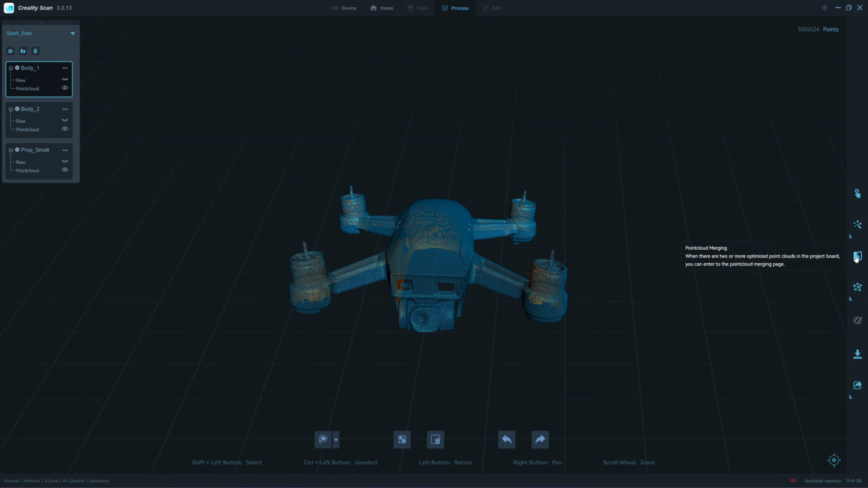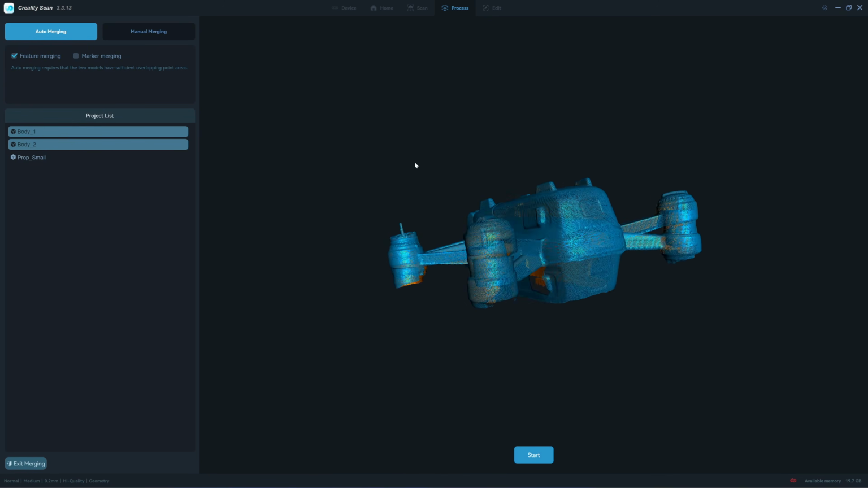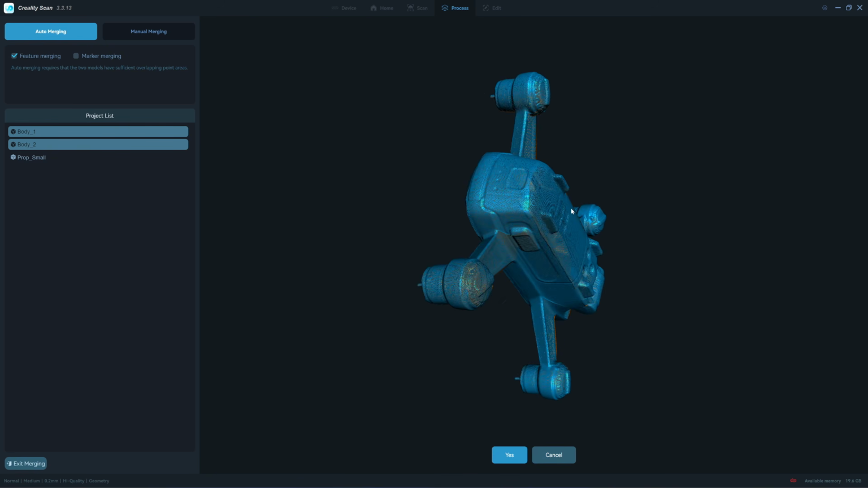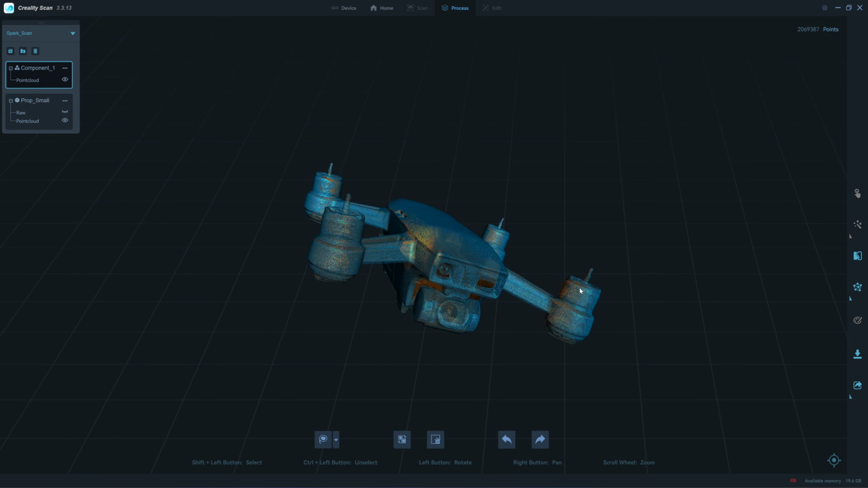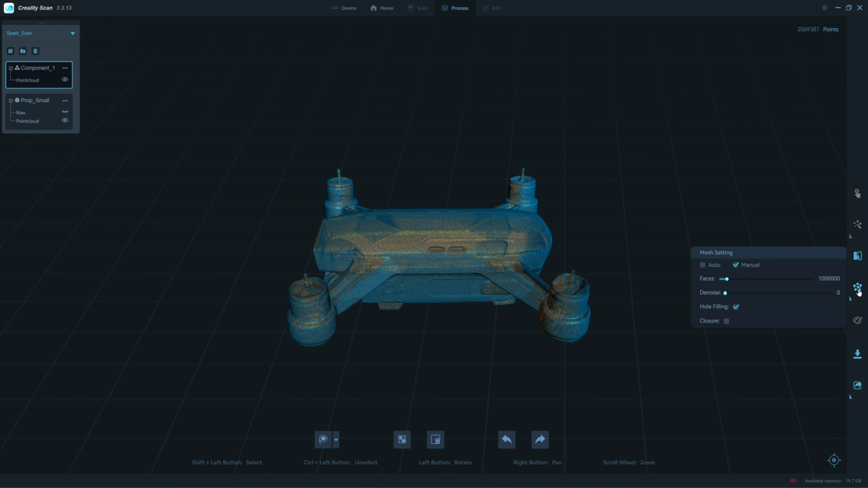So we need to merge top to the bottom. Click here, point cloud merging. I try automatic merging. Click on the body that we want to merge them. Click start. Okay, automatic merging is working. Click yes, exit merging. So we have a complete scan. We have 2 million points. So I will mesh with about 2 million faces. So the faces of the triangle should match the number of points.